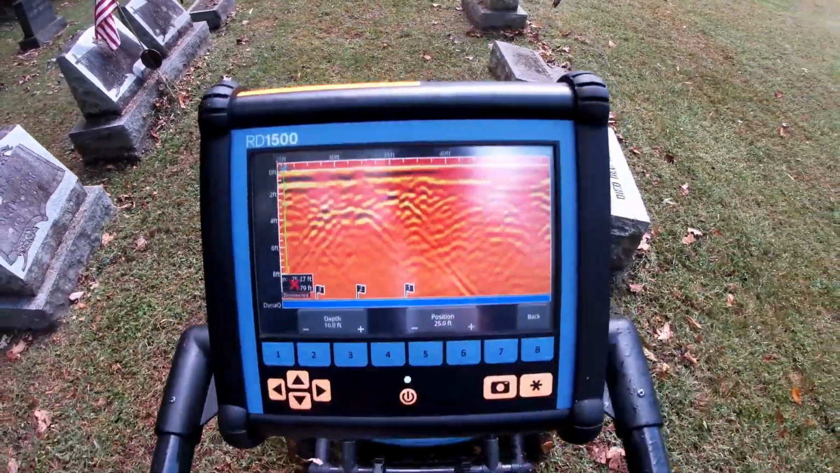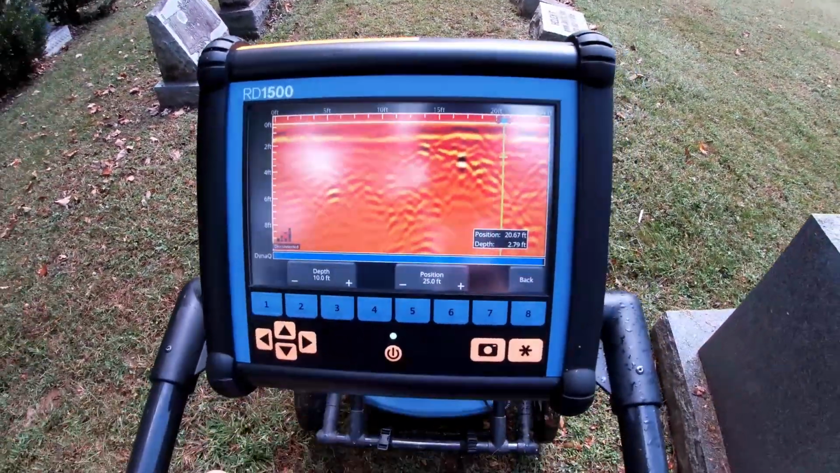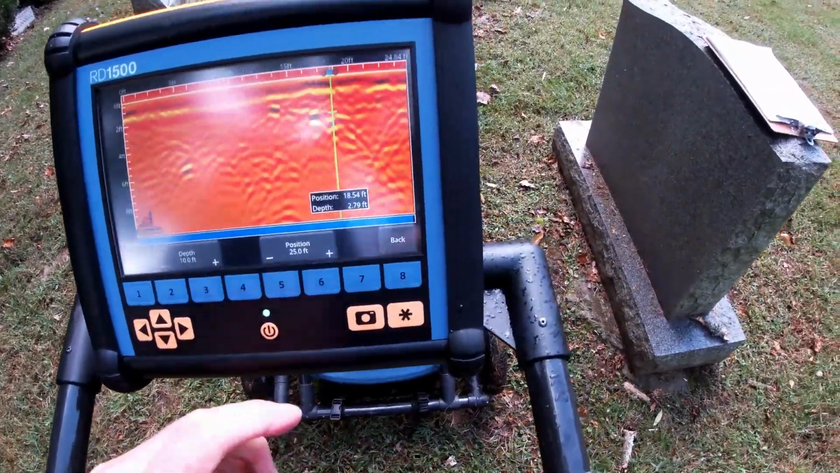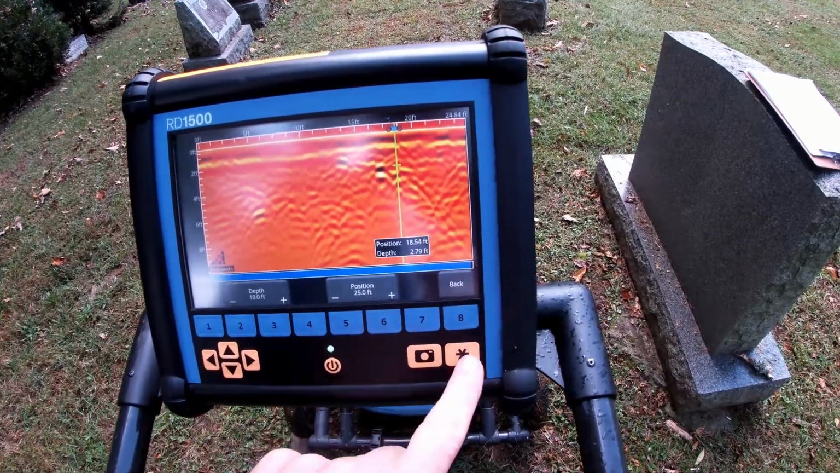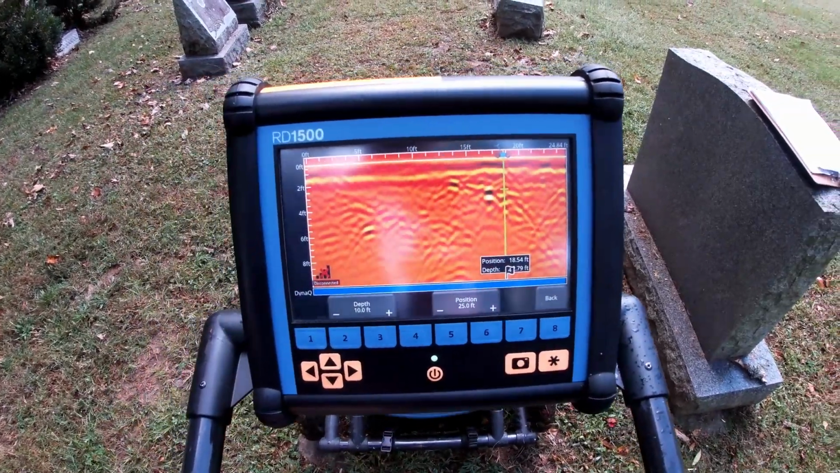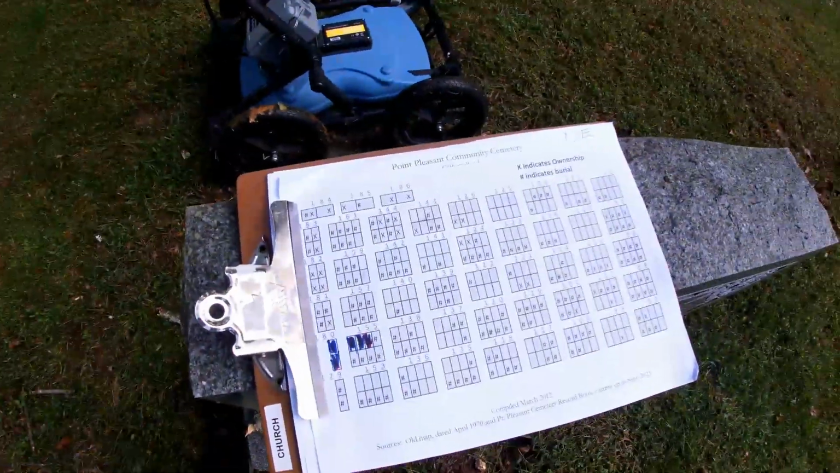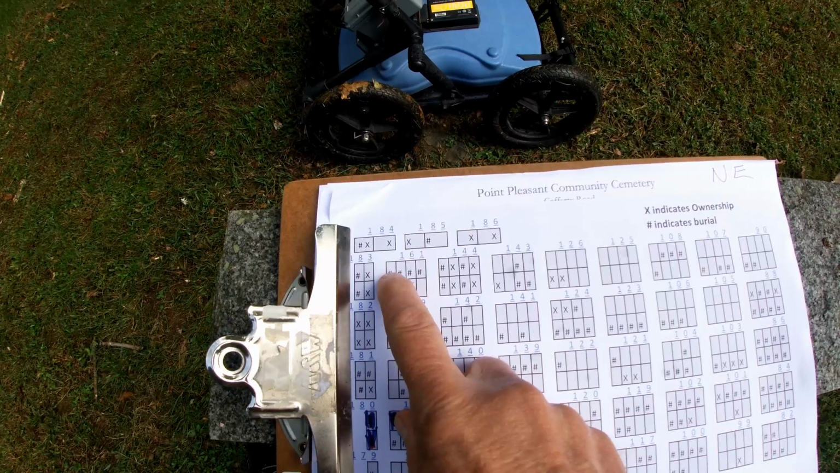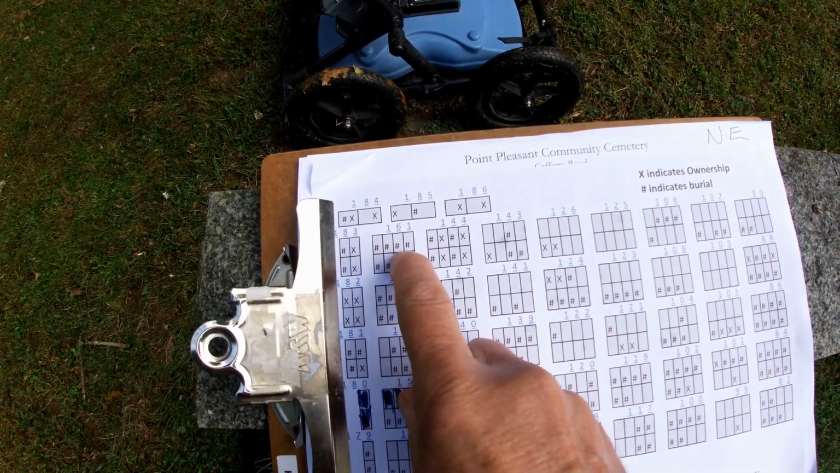You can see the flags down at the bottom. And then one more here. That's it. Now I can go to my chart over here. I can see that these 4 right here are occupied.